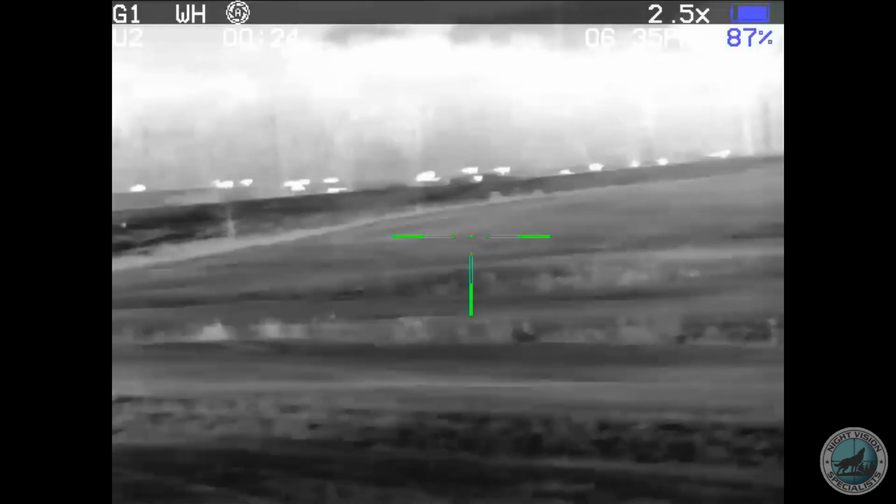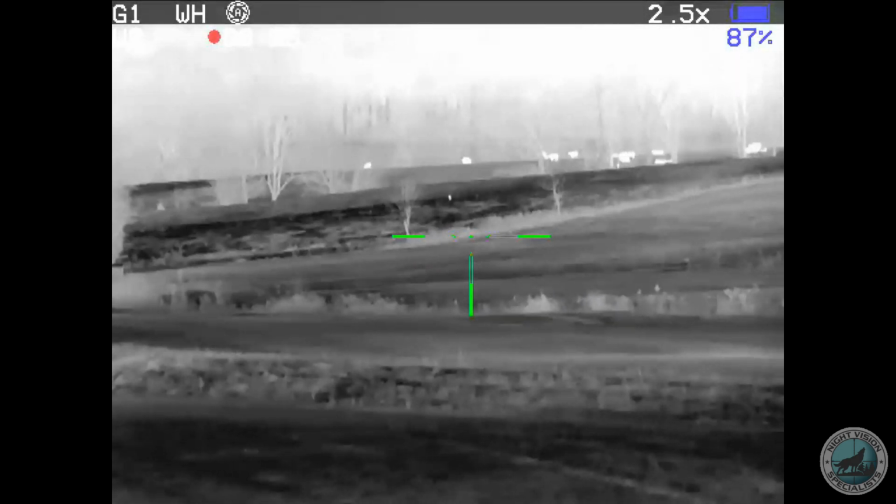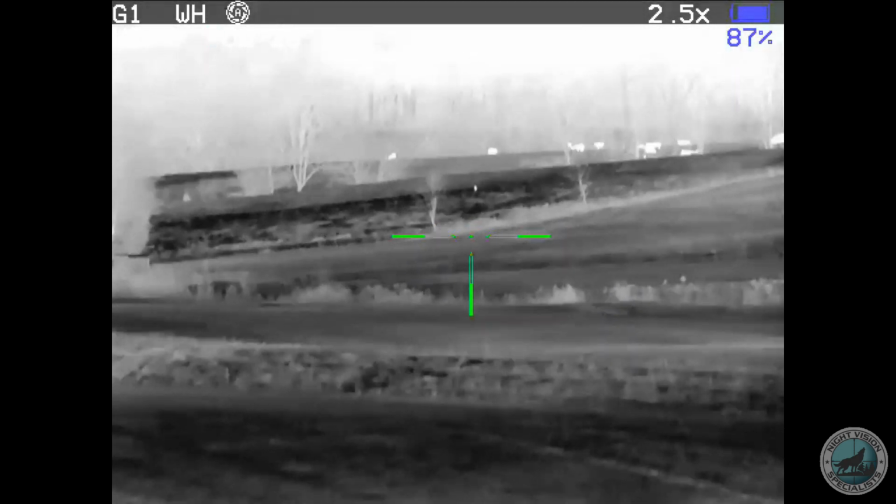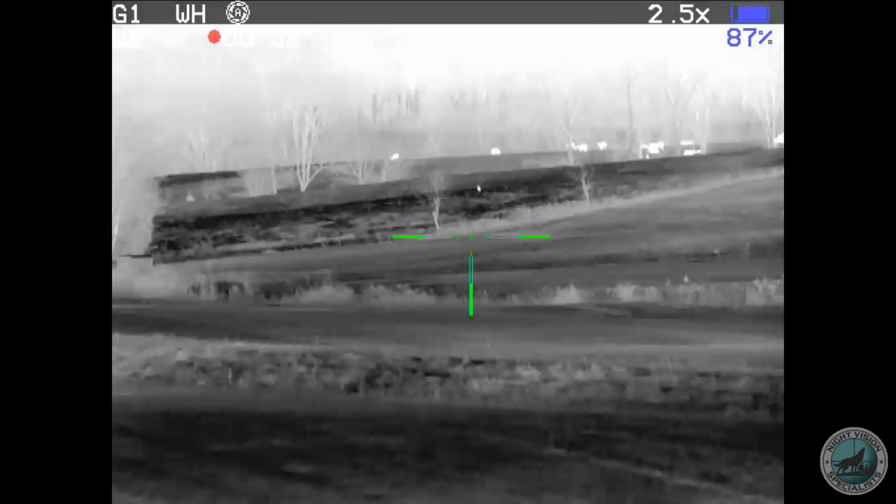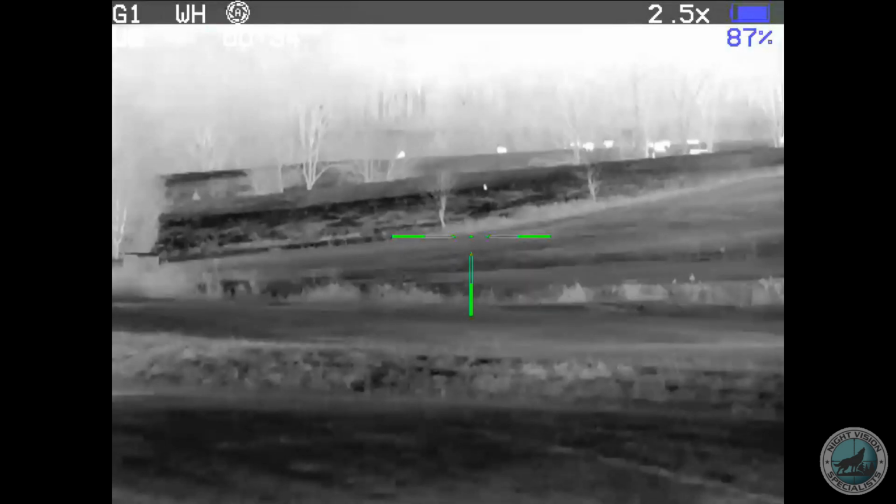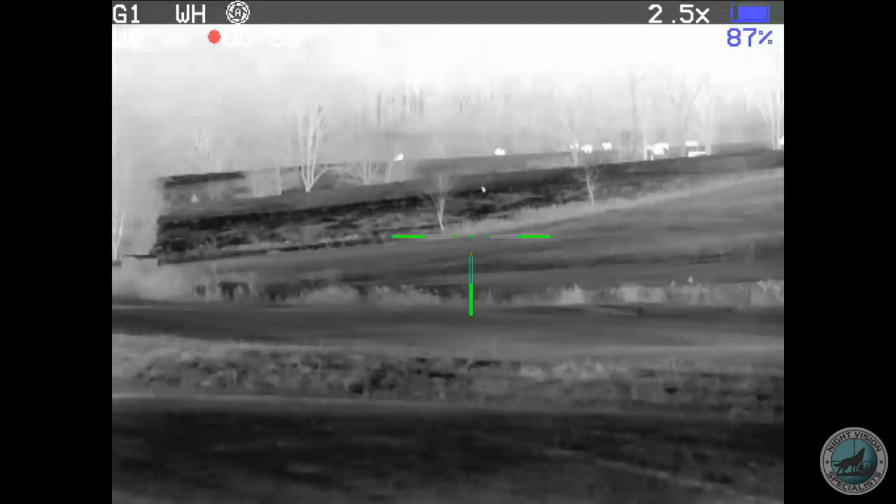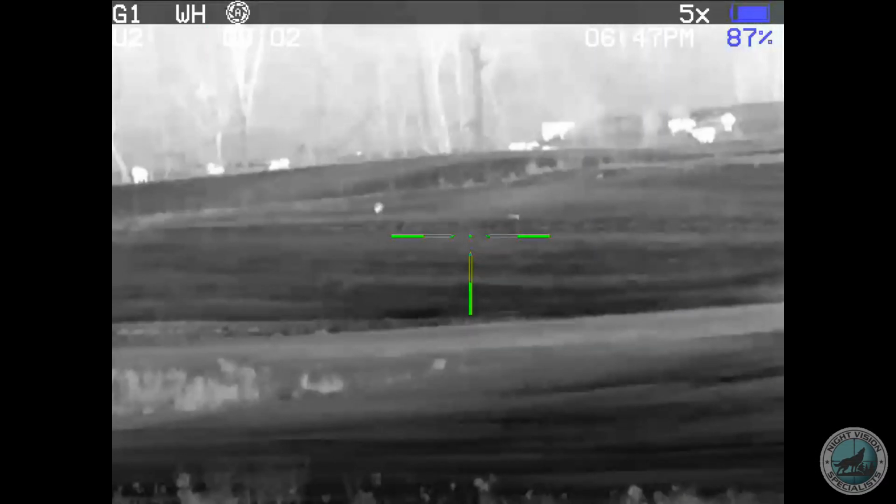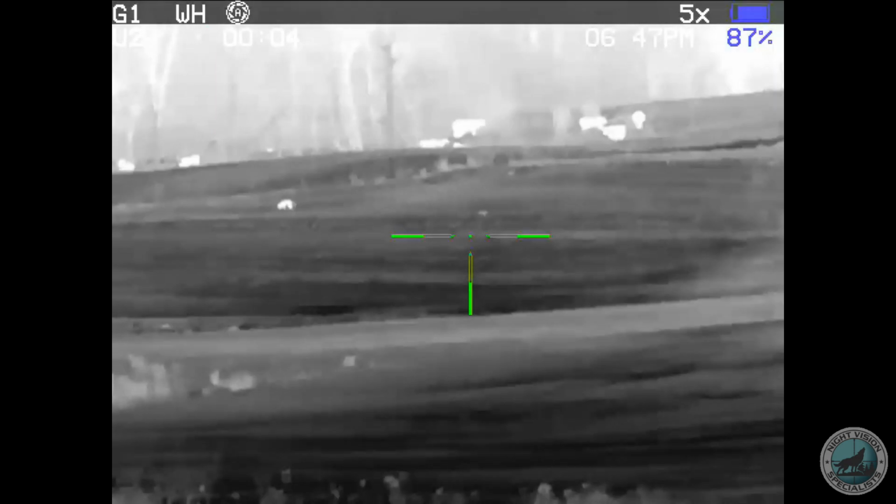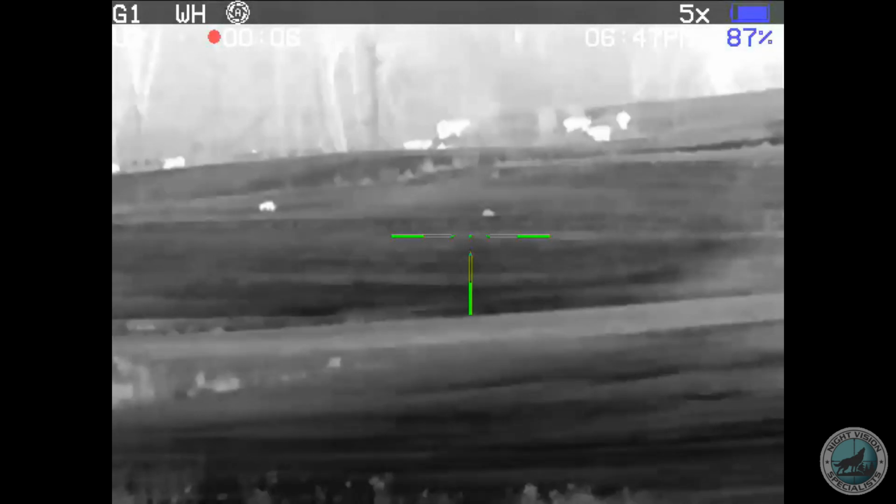Let's get into some action. We've got a coyote sitting over here on the hill watching us. And there's another one just up from him between us and the cattle. And then on panning to the right, there's another one. All right, here they come in. They never really play ball with us, but